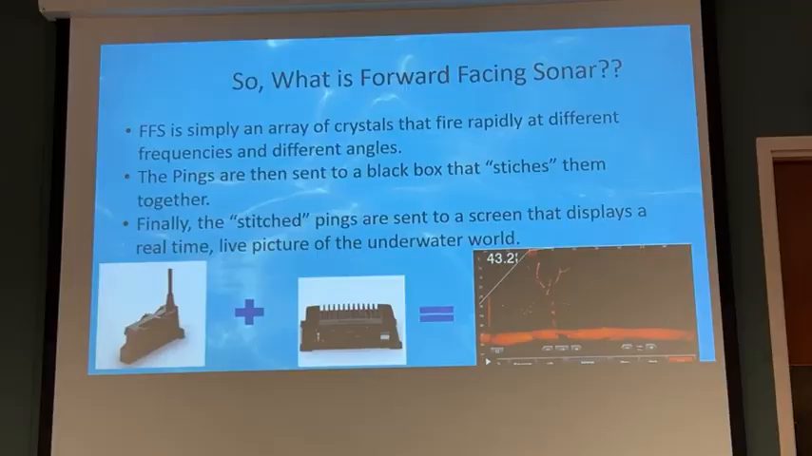So forward-facing sonar, that's just like every other acronym in this world. If you work in business, I can't keep up with all the terminology now. There's acronyms for everything. The forward-facing sonar is simply live, real-time sonar. It's facing forward, or you can face it down. It's been out maybe 4 years, I'm thinking, maybe 4 or 5.